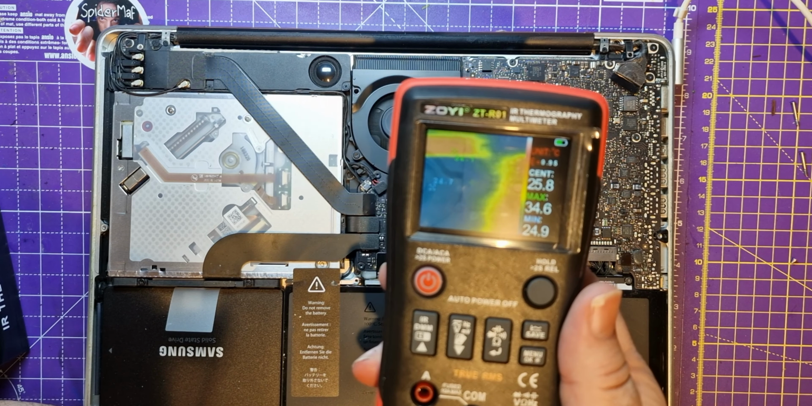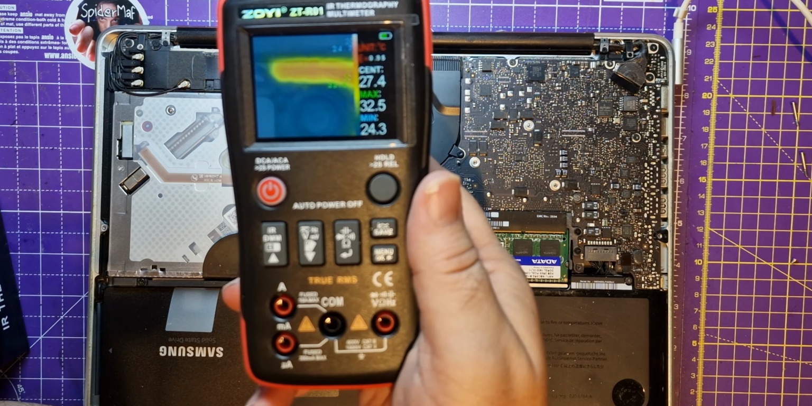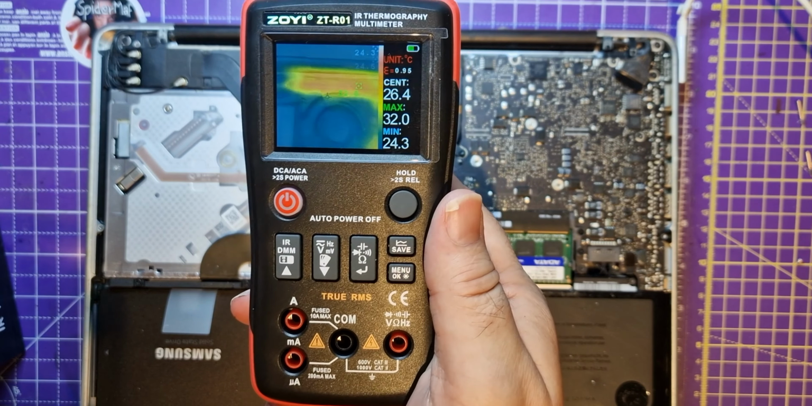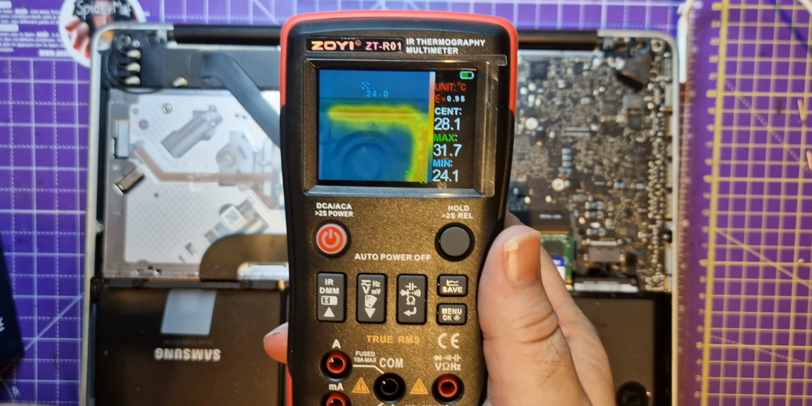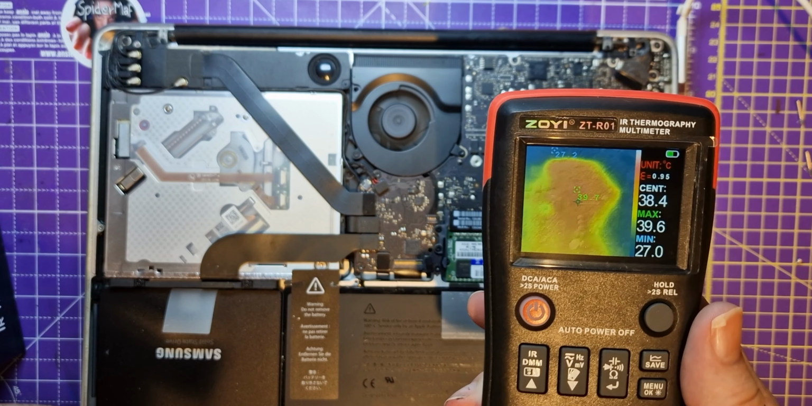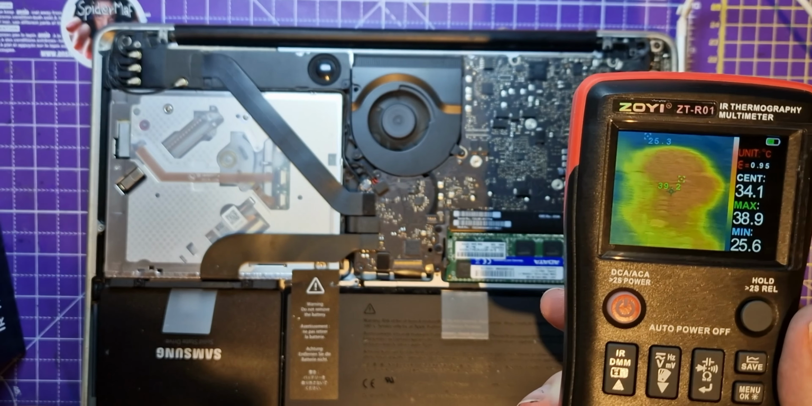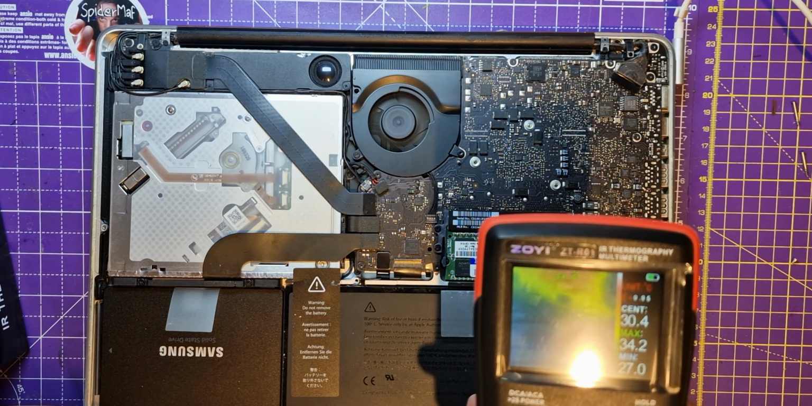So, oh, okay, that's interesting. So this bit here feels slightly warm, so there's something coming off that, but I don't know whether that's just air being moved through, but I suppose the air coming out is hot. And then this bit here, that bit of the motherboard's hot, so something underneath here, which could be where the CPU is, I suppose. It seems to be the whole board, really.